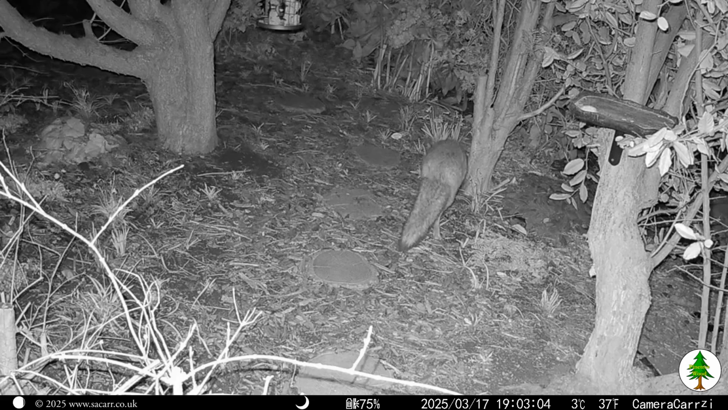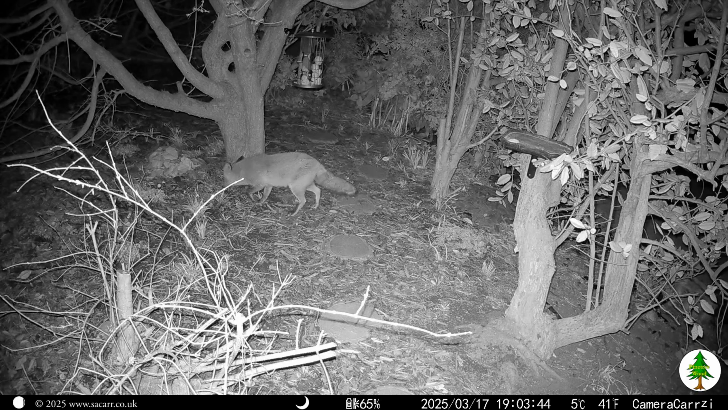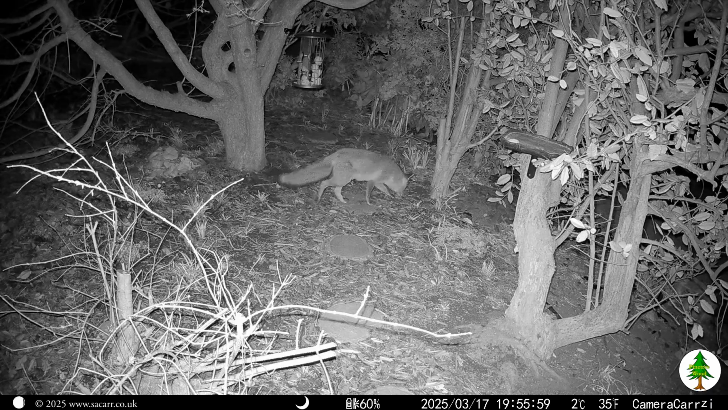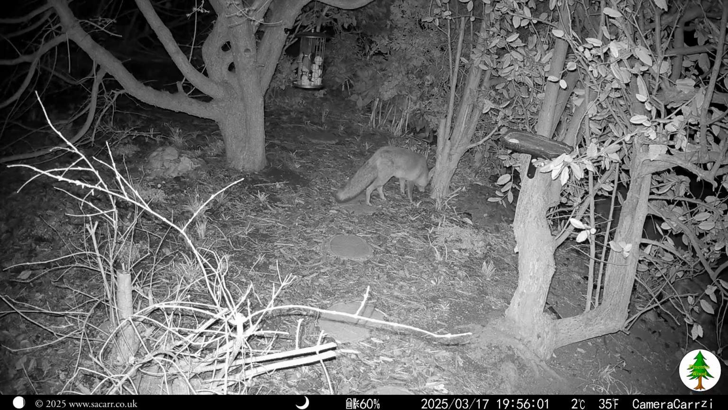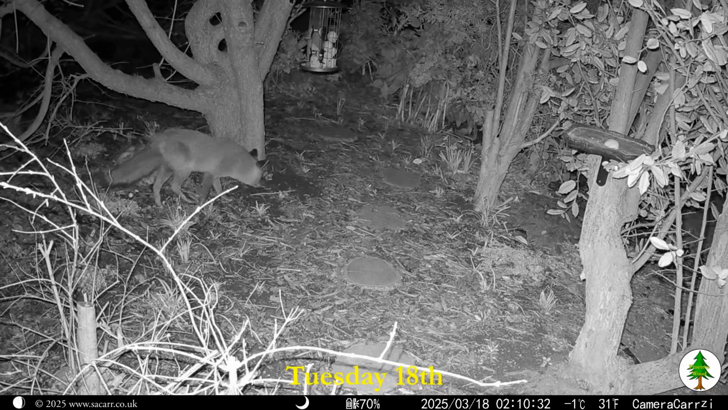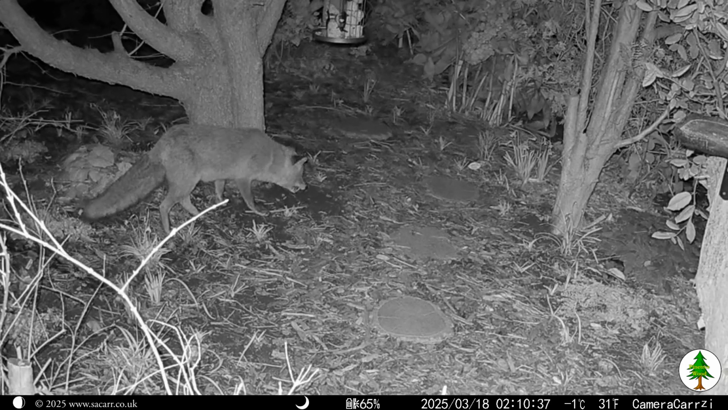The fox was back again early evening, just after 7 p.m., and then again at 8 p.m. And that finished the day. Four hours later, the fox was back in the early hours of the 18th.